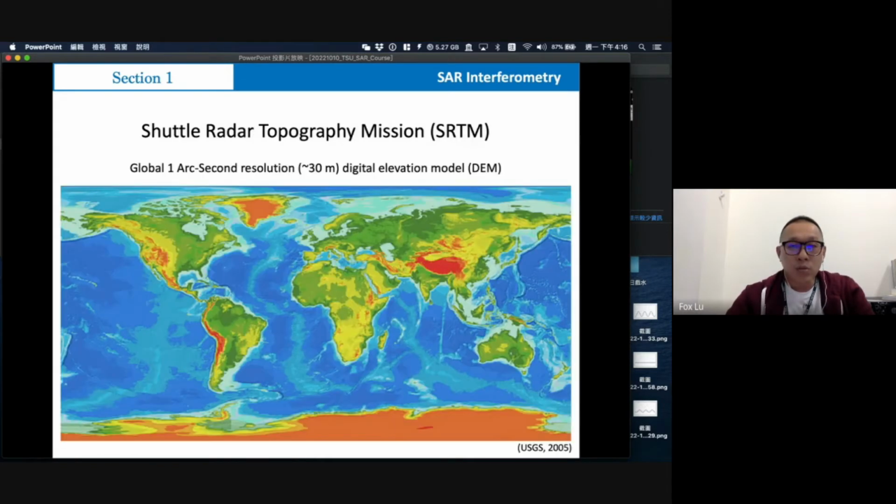So they started to develop a mission called the Shuttle Radar Topography Mission, SRTM. I believe most of you already use this data. We usually call it the SRTM DEM, and it may have 30-meter resolution.